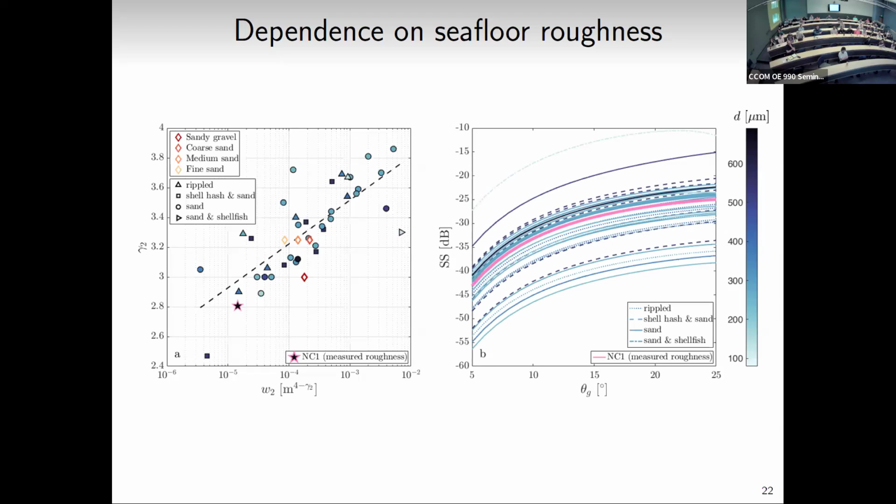And so you can see, first off, there's a huge range. It's kind of what's coming back. Yes, we have a range of roughness, but that range of roughness translates to a huge range in scattering strength. And interestingly enough, our measurement, which is the pink star, lies within that range. So I felt pretty good about this. I'm like, okay, we're getting some kind of decent measurement of the roughness, and it's giving us predictions of the scattering strength that make some kind of sense.